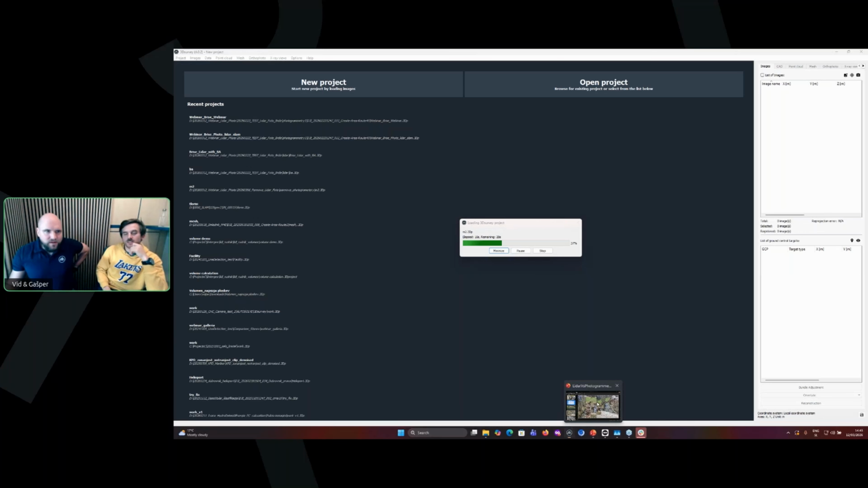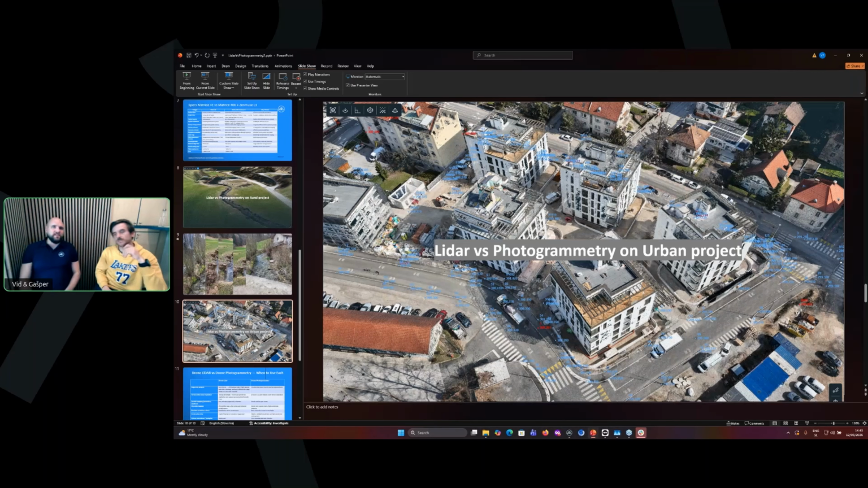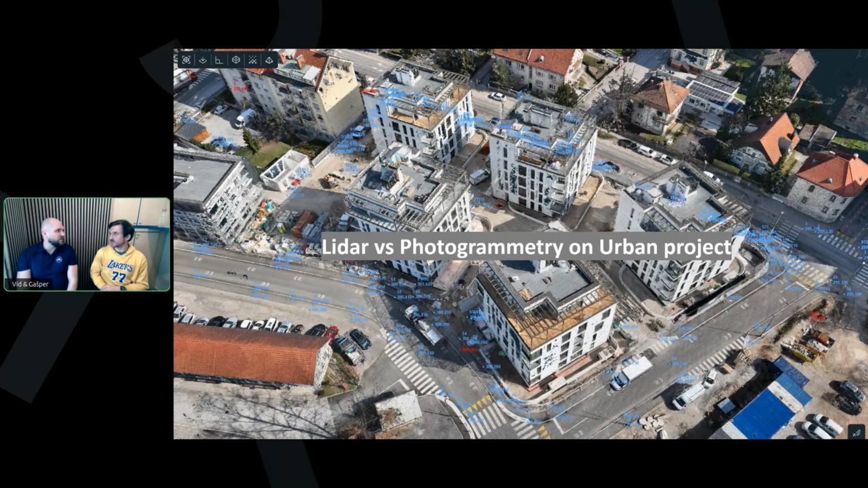For the second project, we have selected more urban settings. This is also a construction project in Ljubljana, Slovenia. We took measurements of this project, as we have to make the as-built documentation. So how does it compare?